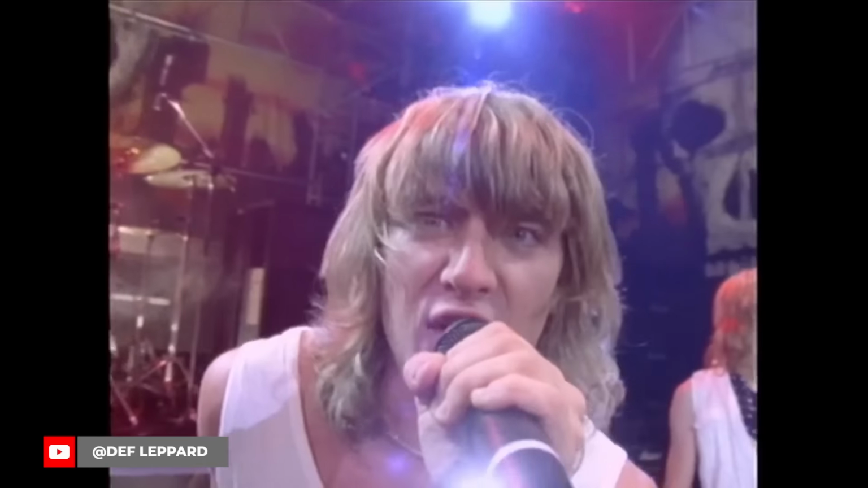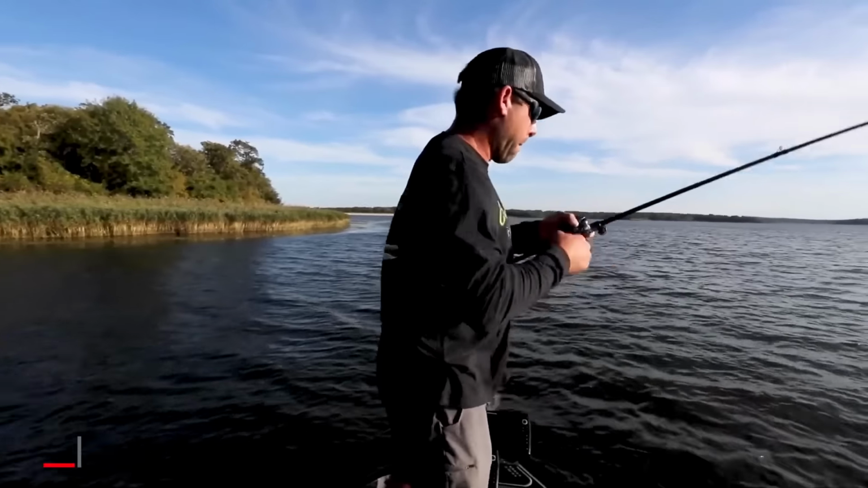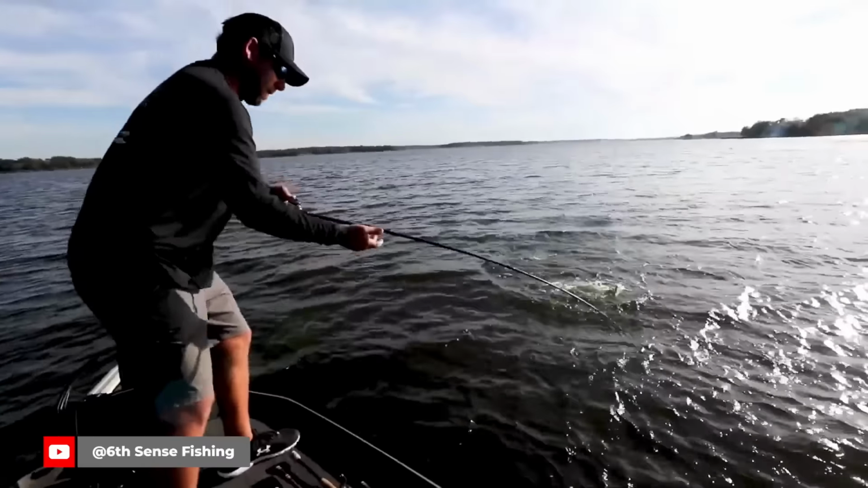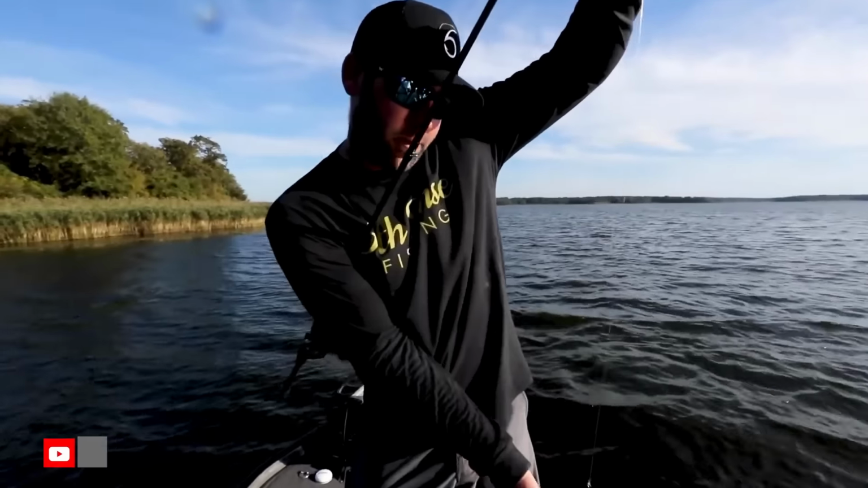Number 1. Yeah, that's right. It's spooning in deep water with forward-facing sonar for big bass. Back in the day, around 4 years ago, before forward-facing sonar took off, guys really only spooned at certain times of the year when that bite was really on and at known spooning lakes like Lake Fork in Texas.